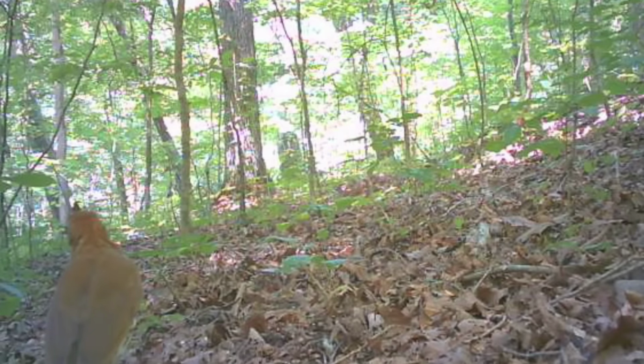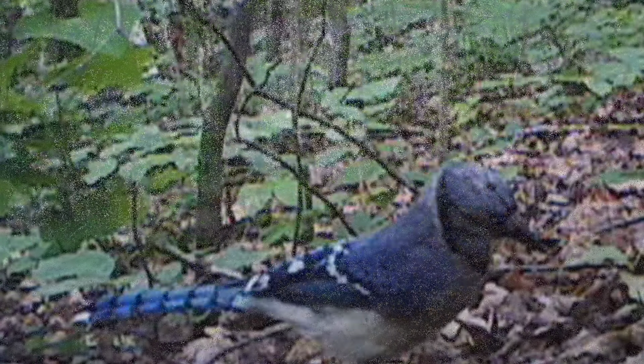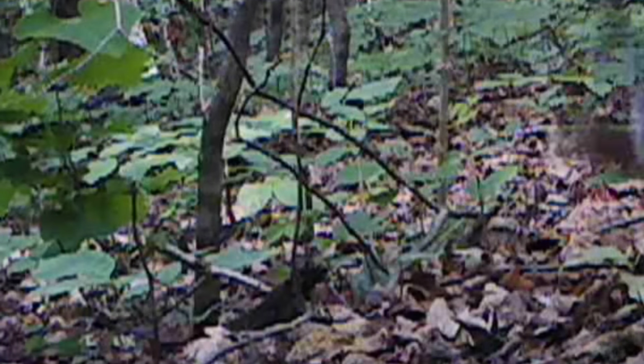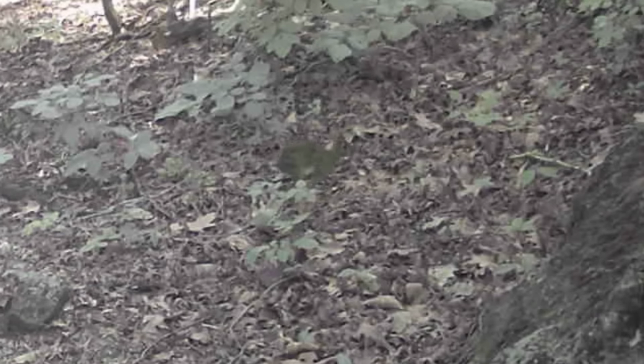And the little wood thrush got him something, taking it back to the nest. And the little blue jays running around on the ground. And there's a little rabbit. They live hard in these woods. Too many predators.